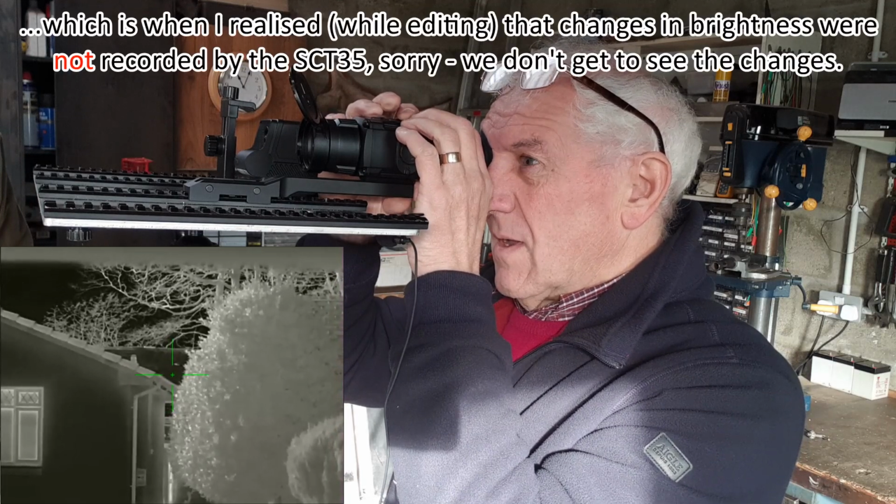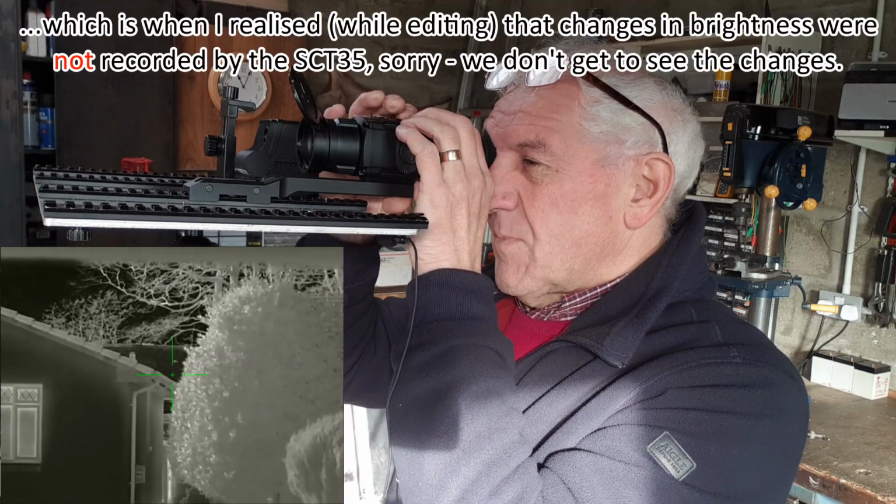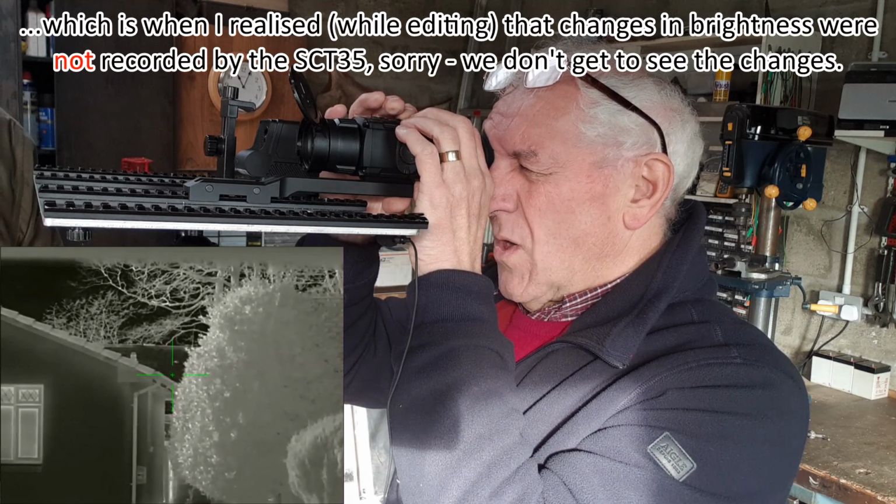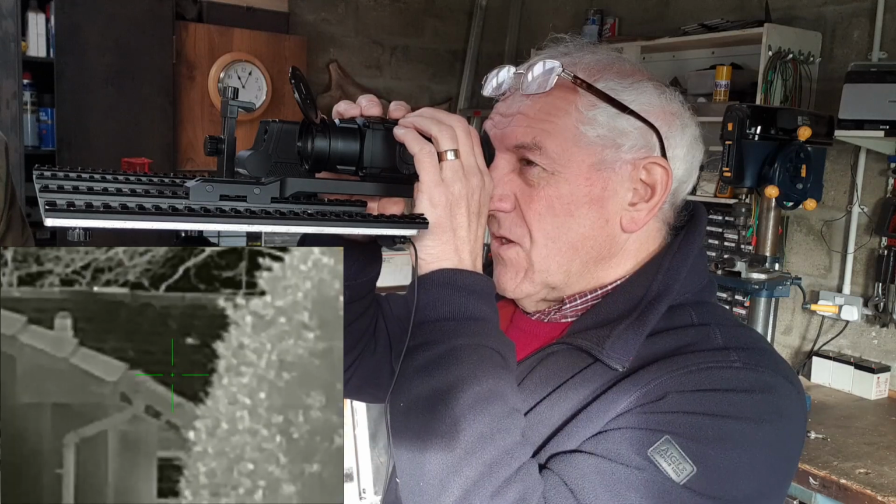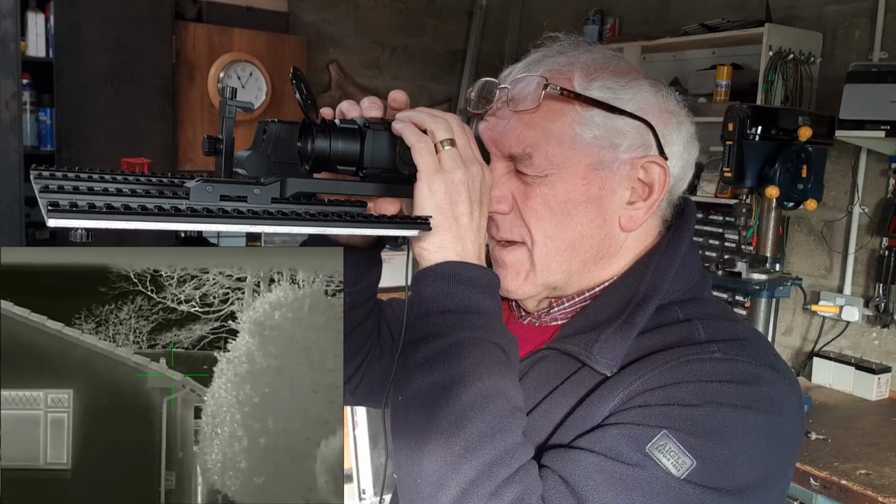Okay, now we're going to change the brightness. We're on brightness 2, that's brightness 3, that's brightness 4, that's brightness 1. My general preference is for brightness number 2. The next menu gives us the colour palettes. We're in white hot.